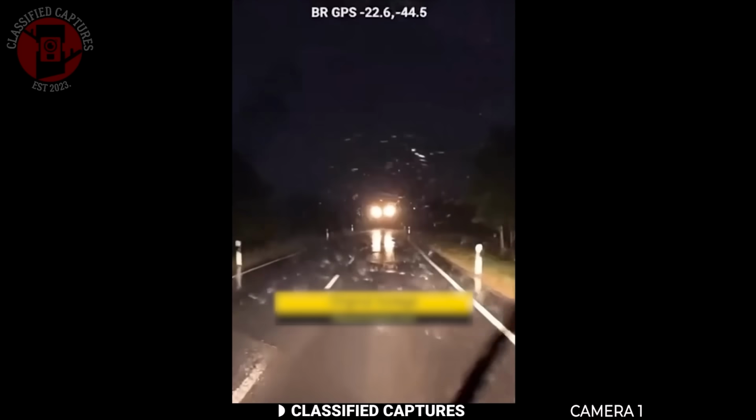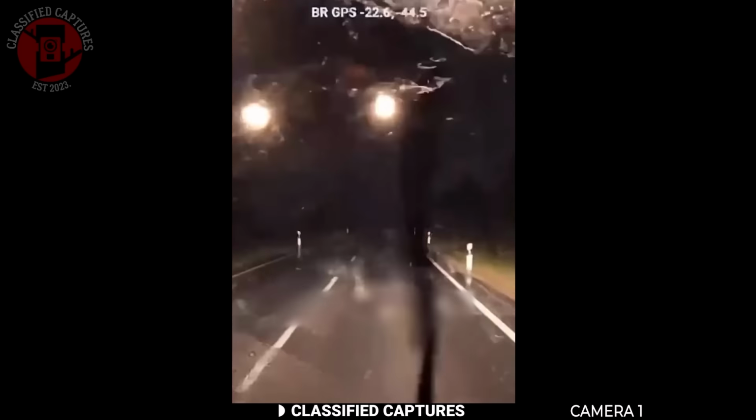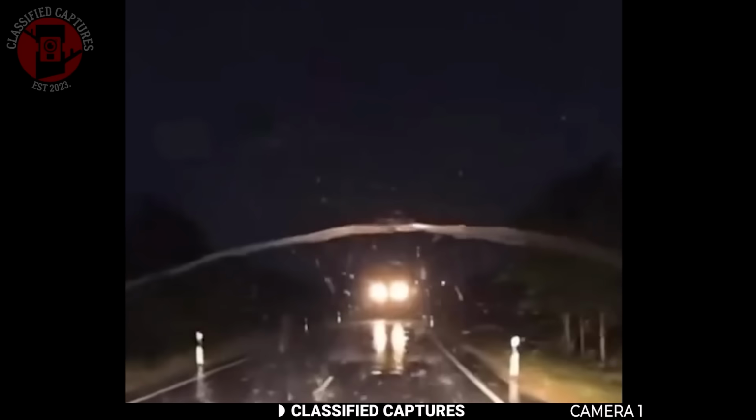Back in 2014, someone captured this night footage in Brazil. What shows in the image is that something strange is approaching their car. At first, you might think it's taillights, but these lights move differently. They rise up and pass over the car, and as you can clearly see, a pair of bright orbs are side by side. Behind those, there's another pair of lights, which are also two sets of orbs moving together.